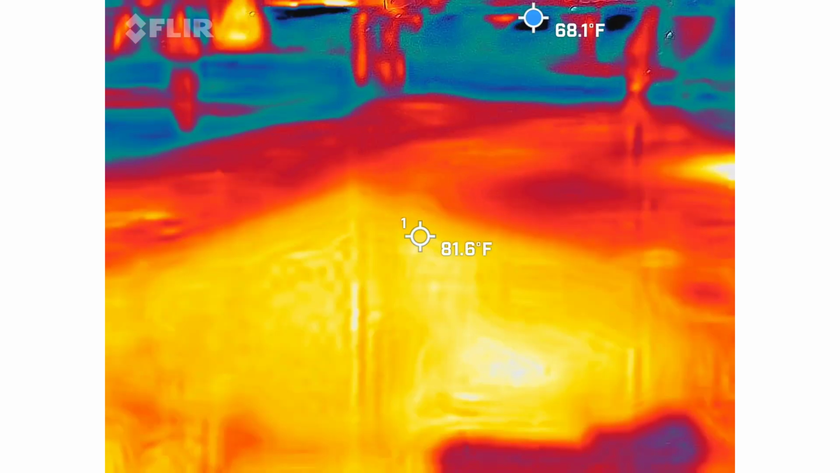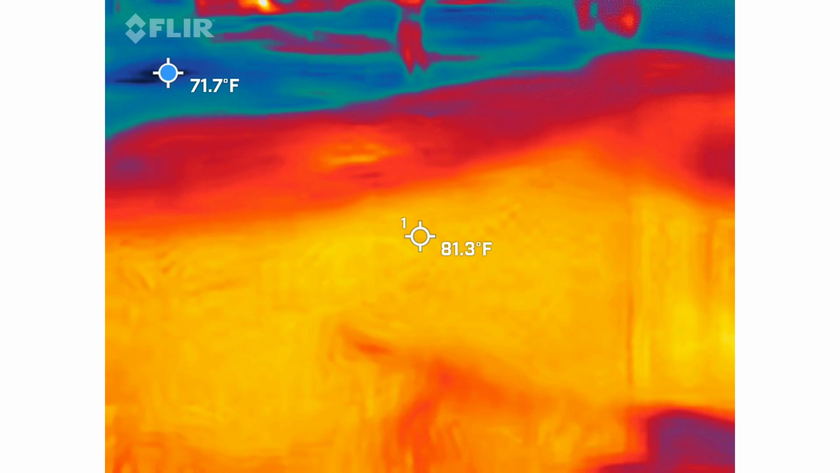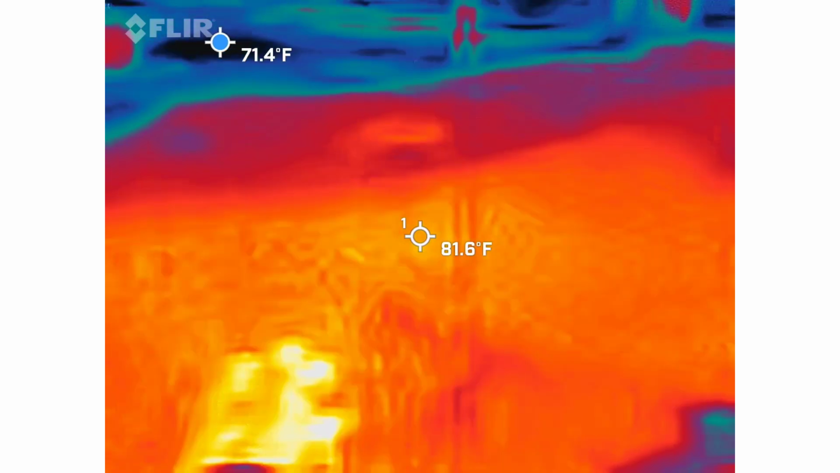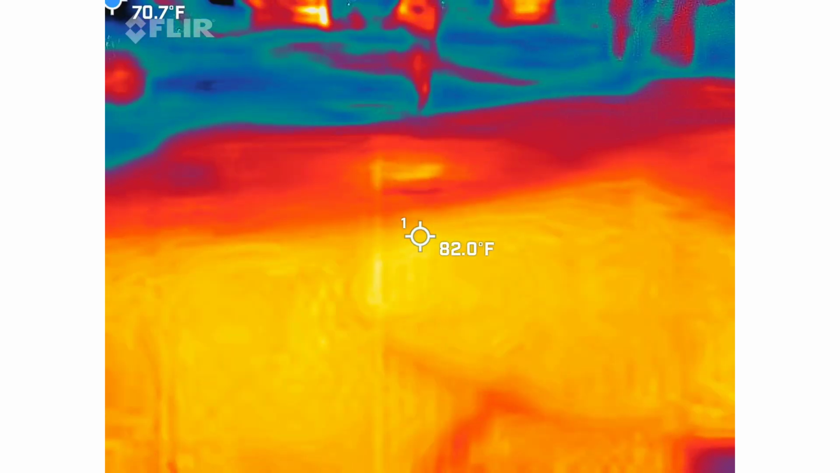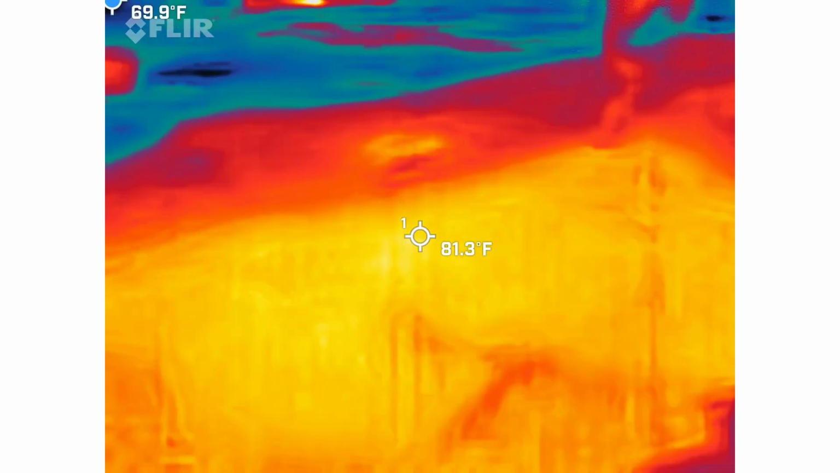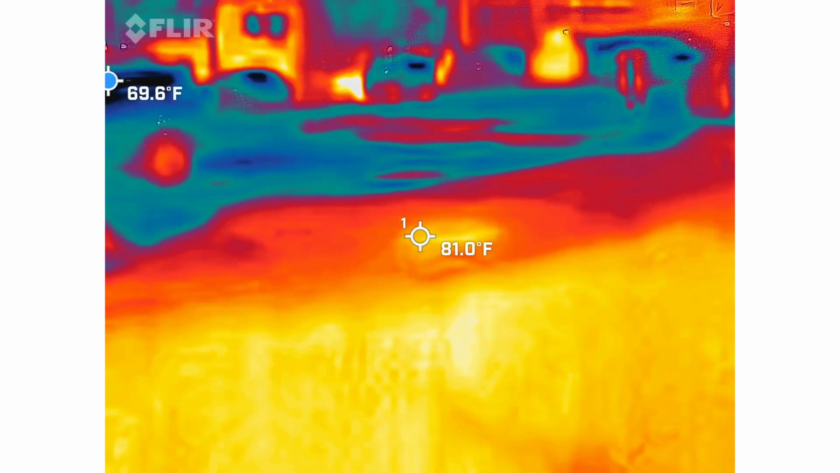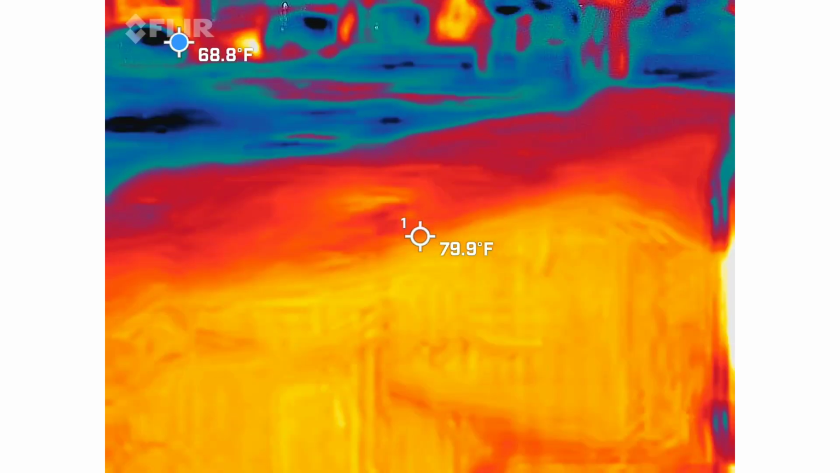Unfortunately, I didn't have the red dot to show how hot it actually was. But it was moving, stop and go, like watching an orb go by. I've never seen anything like it before, and I couldn't find any research on it either to prove what's going on here. But it was definitely unexplainable movement.